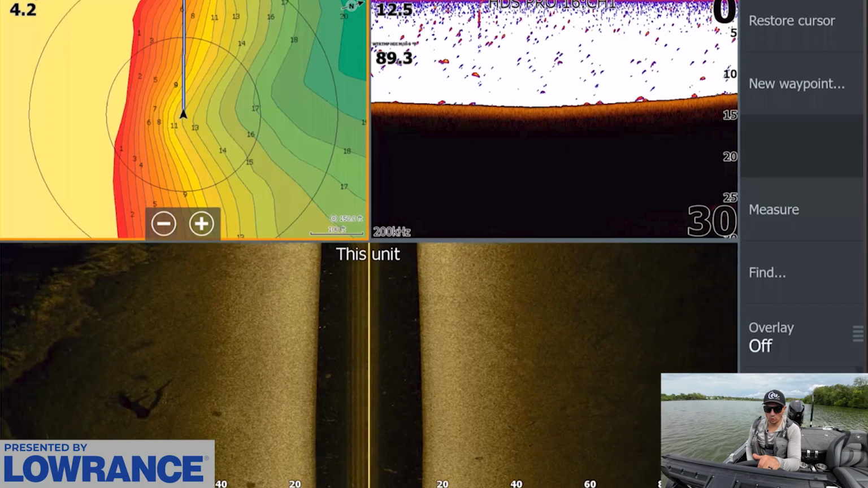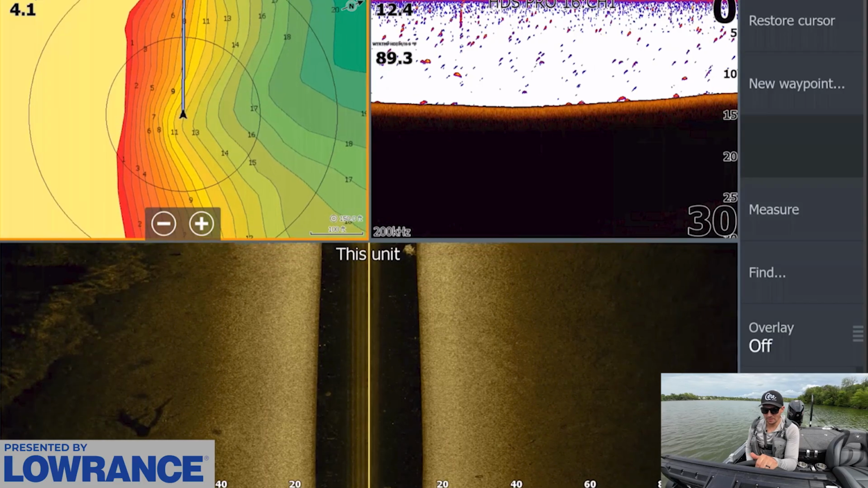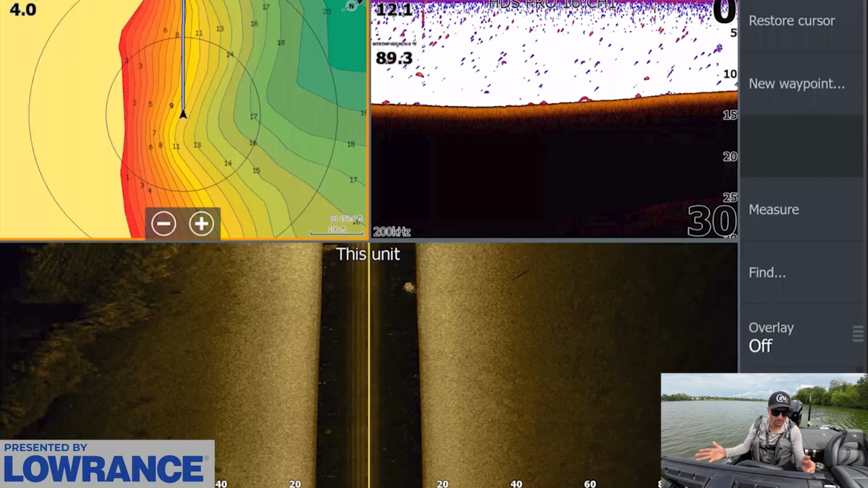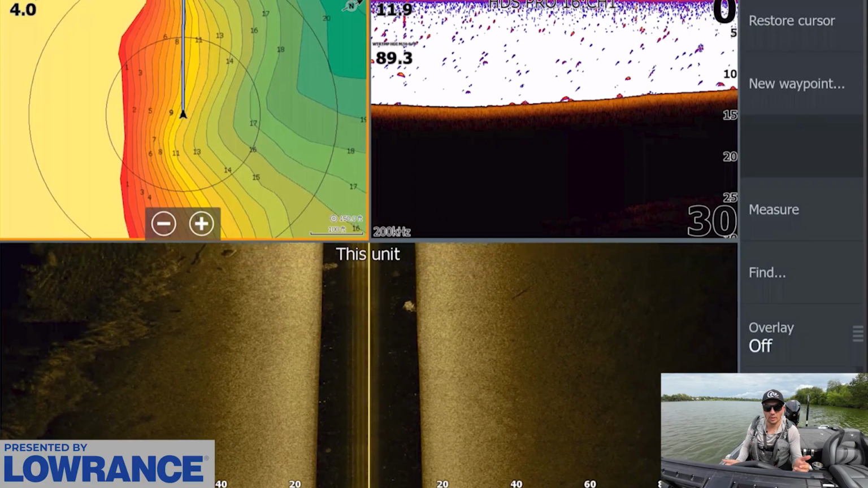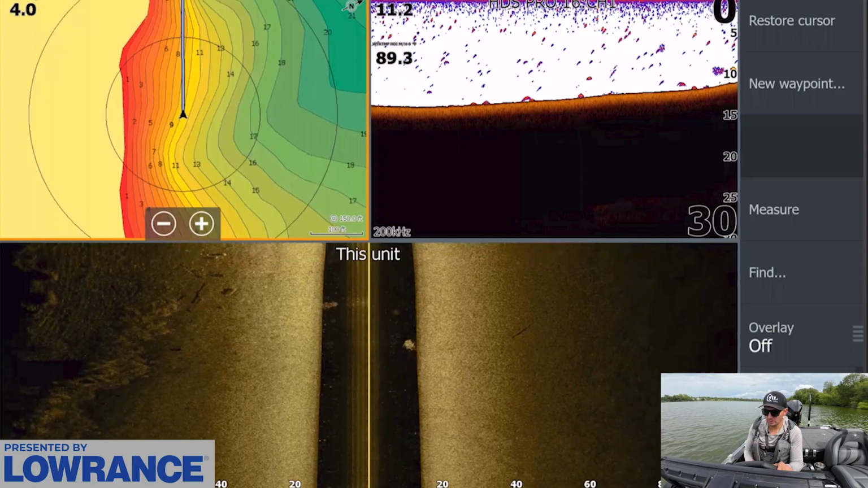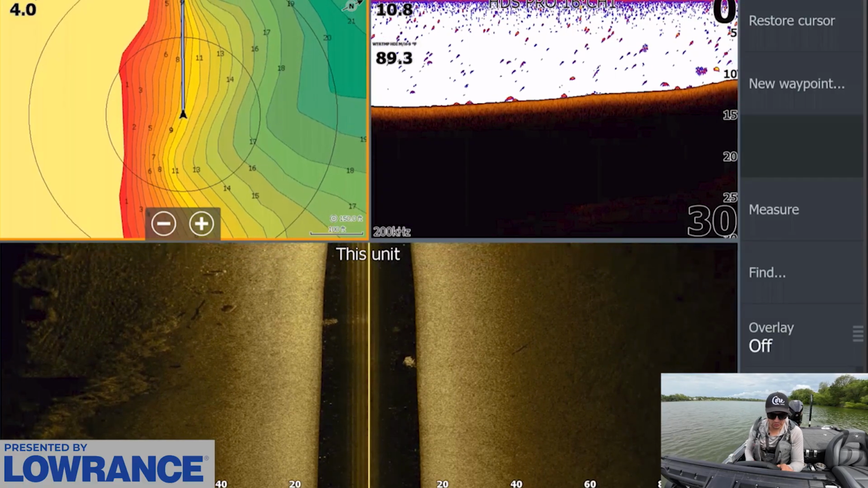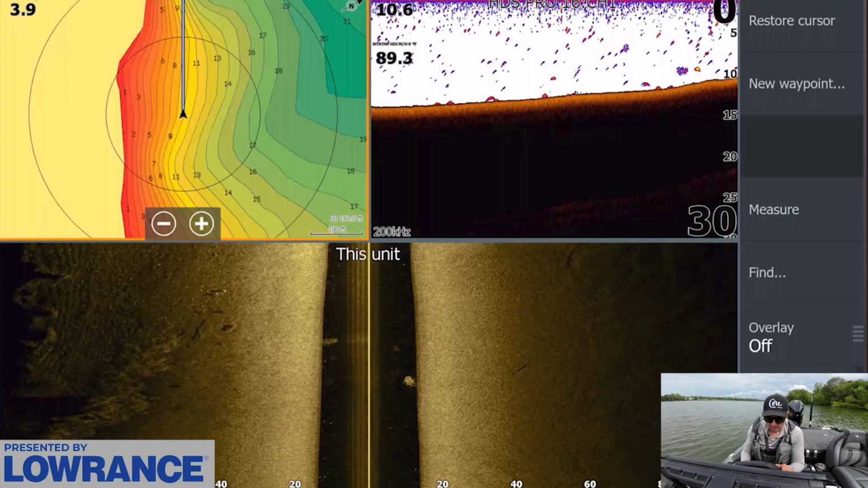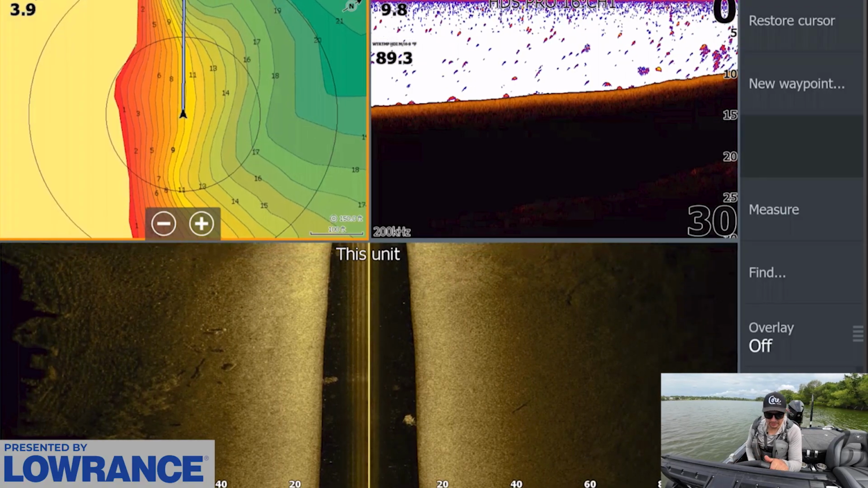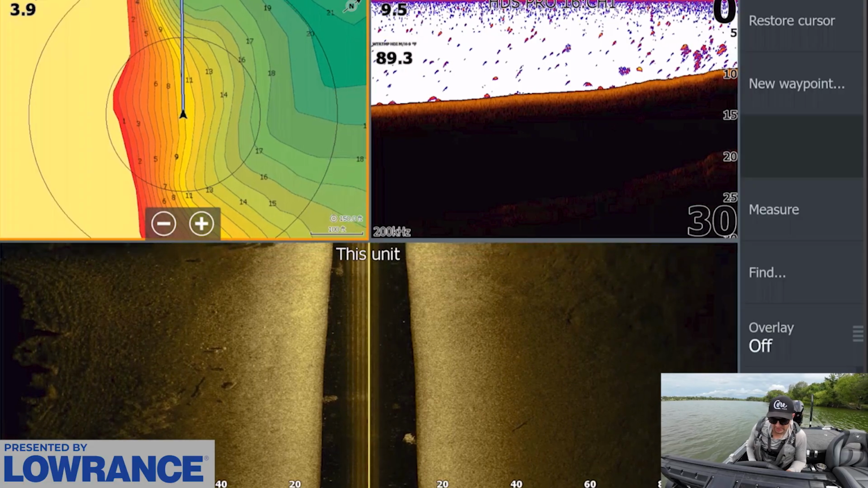Okay, let's hunt down a few more pieces of brush in 10 foot of water. There should be some right around here from past experience. I don't have them marked, unfortunately, because I delete my waypoints like every month because I have way too many of them. But we should be able to see a little bit of brush through this area, hopefully. I don't know how much of it would still be here. Haven't been out here in a little bit, but hopefully we can see some.